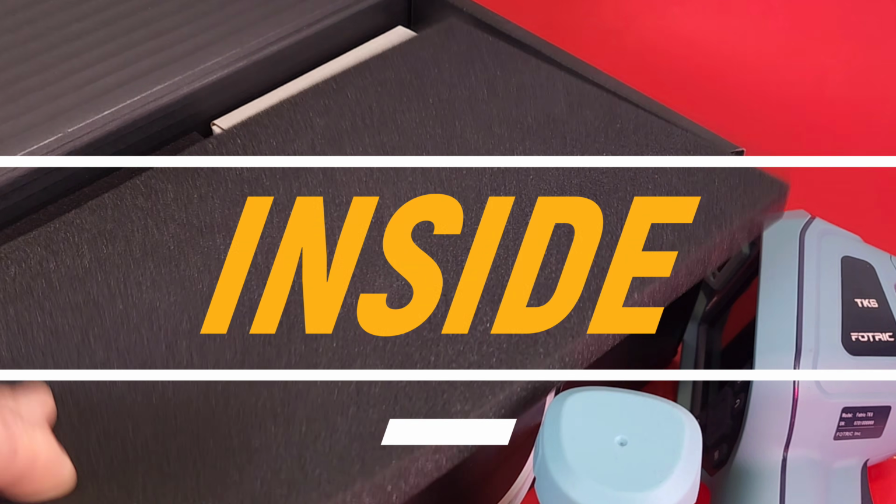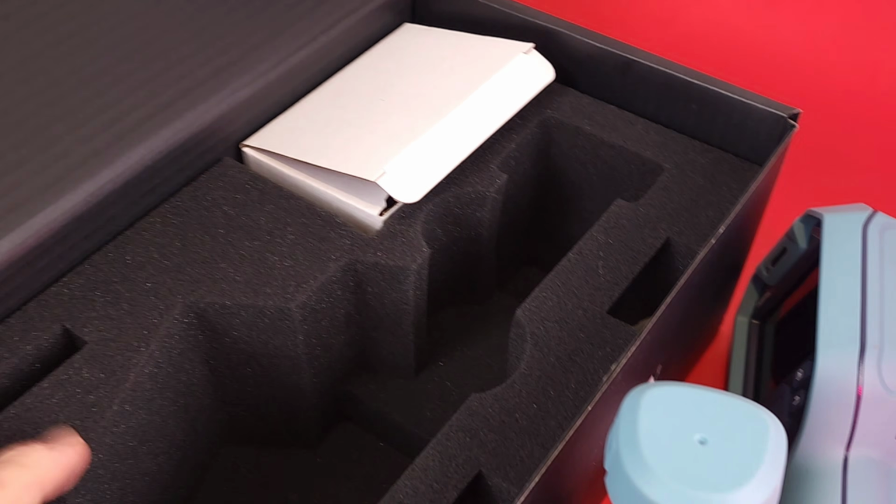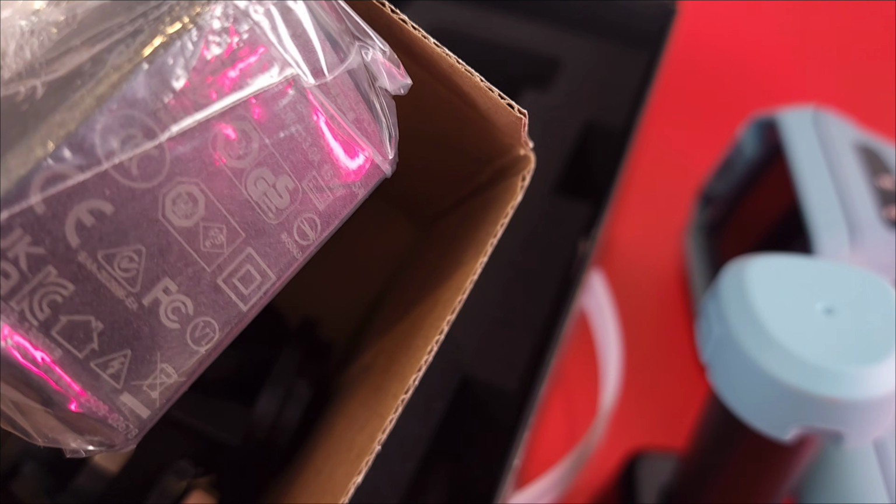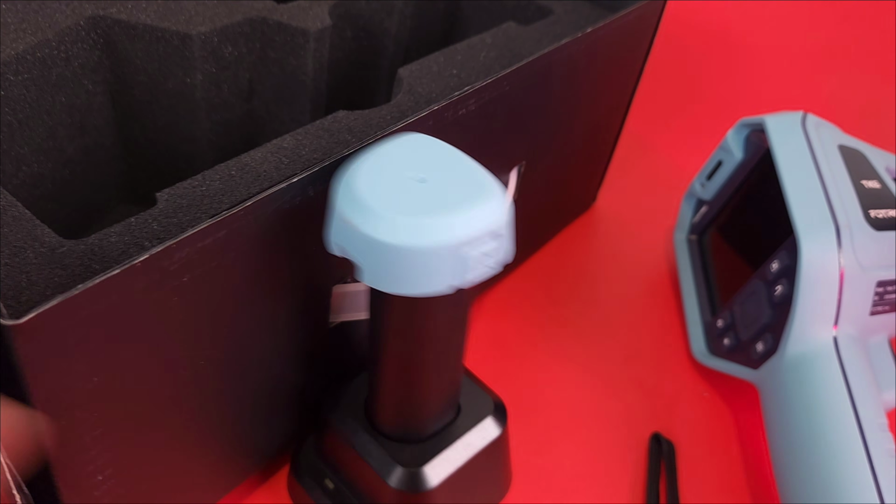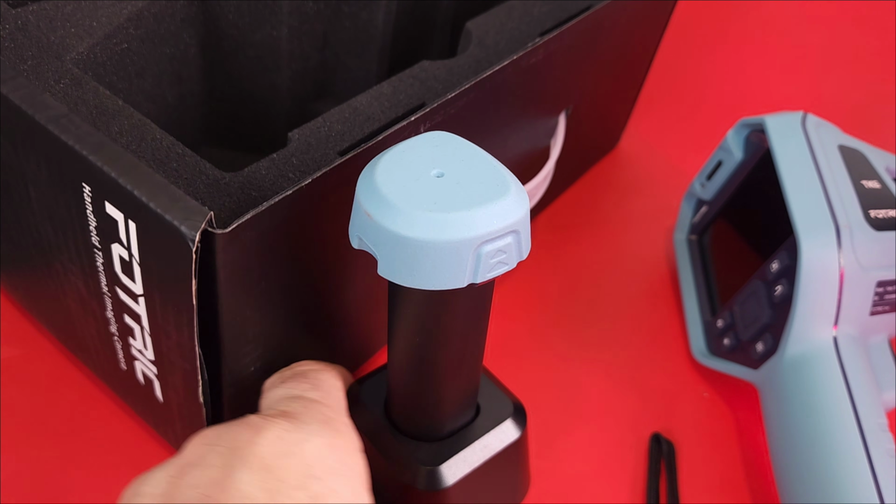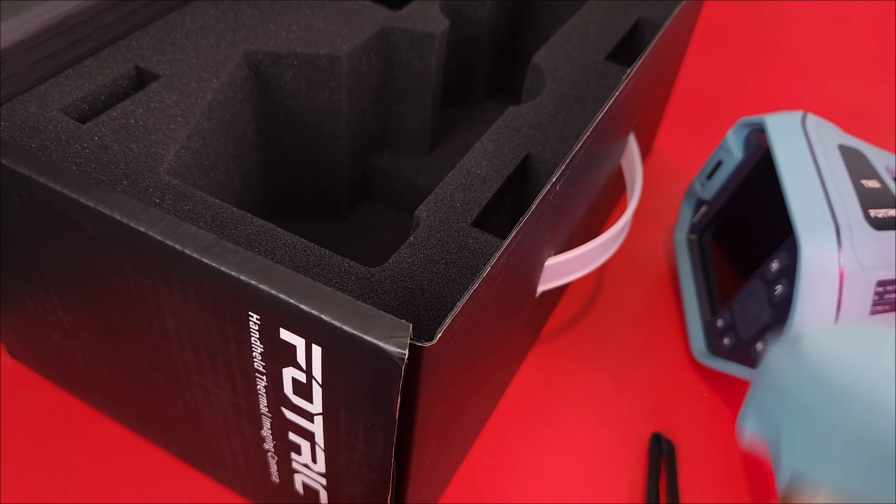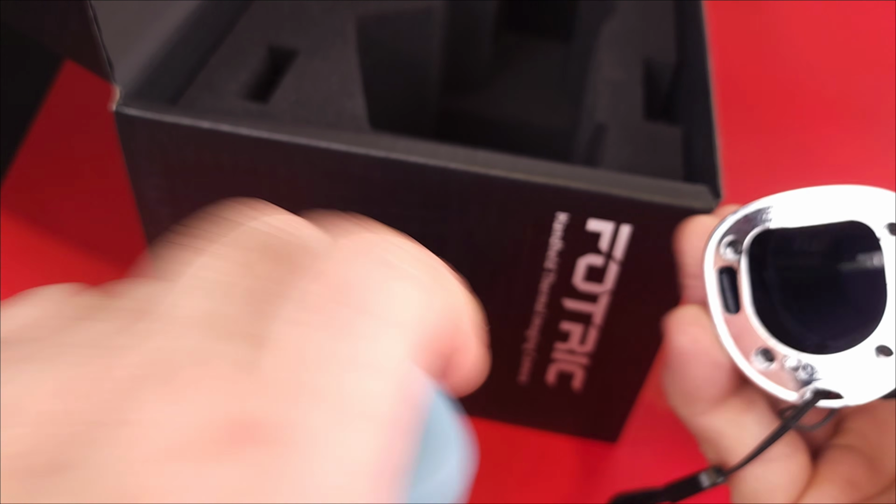The TK6 ships in this very cool box with a nice big foam insert, and the camera is so nicely padded with that more foam insert. A charging plug adapter, international, all the adapters you need, as well as that little USB-A to USB-C charging cable right there. You get a dock for the battery. That's right, you can charge this in two different ways, USB-C or via the dock. The dock will be quicker.